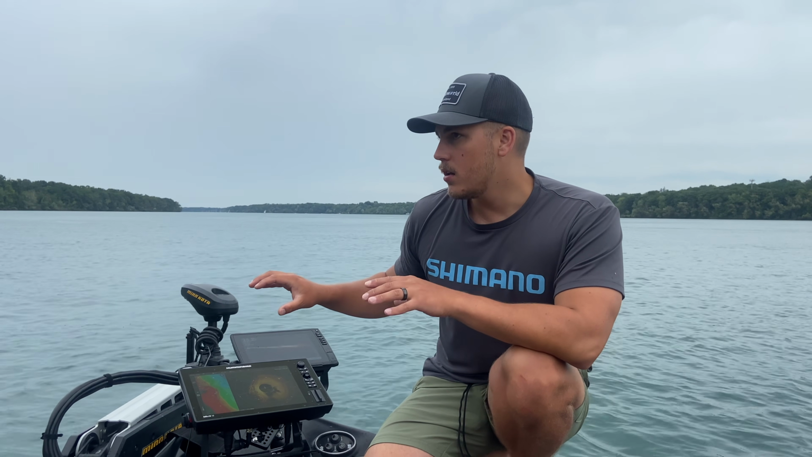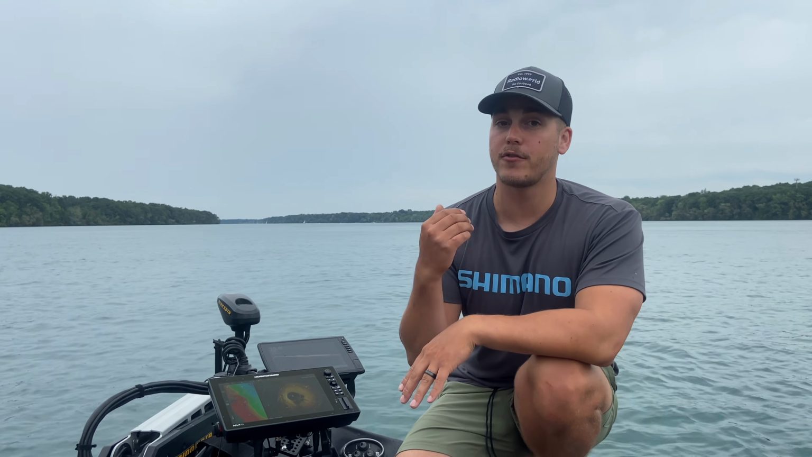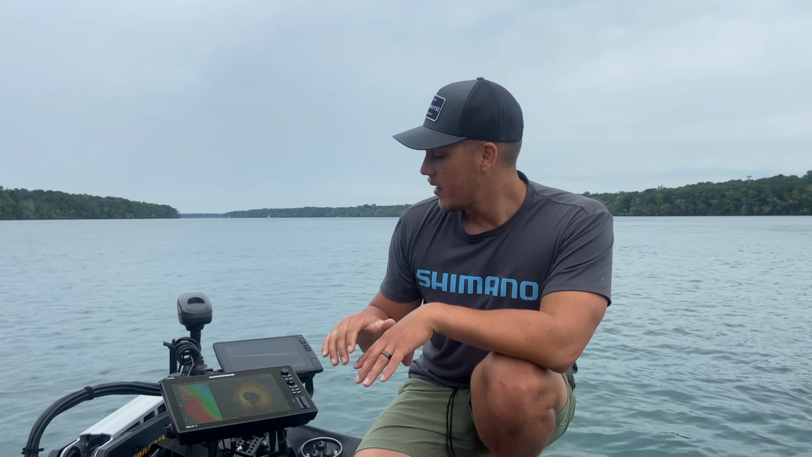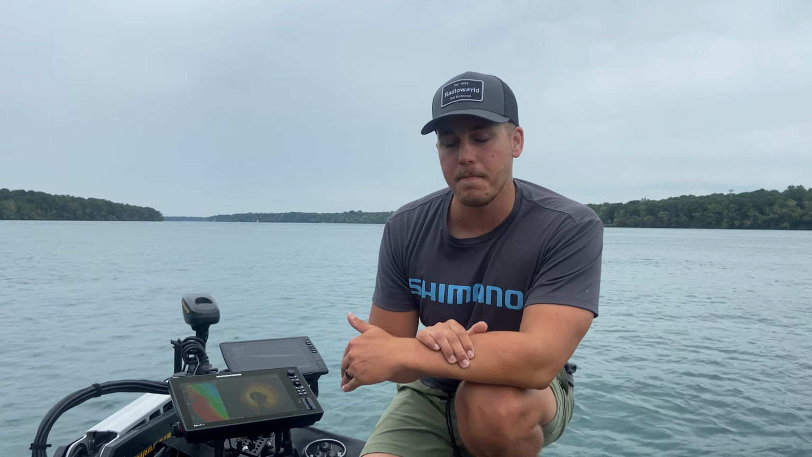I think Humminbird has the Mega 360 or the 360 imaging on lockdown. There's been other brands who have tried to do it who haven't been able to do it as well as the Humminbird. The picture is super clear, crisp when it's in that megahertz range, and you can't really go wrong with the Mega 360 unit.